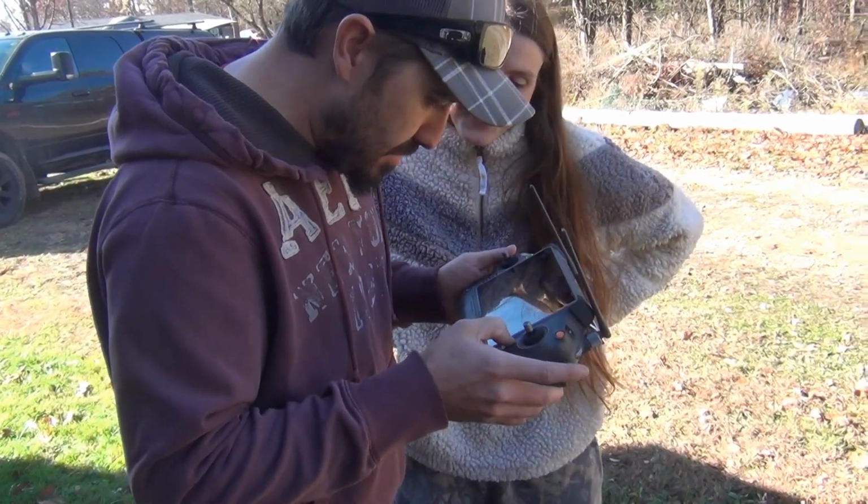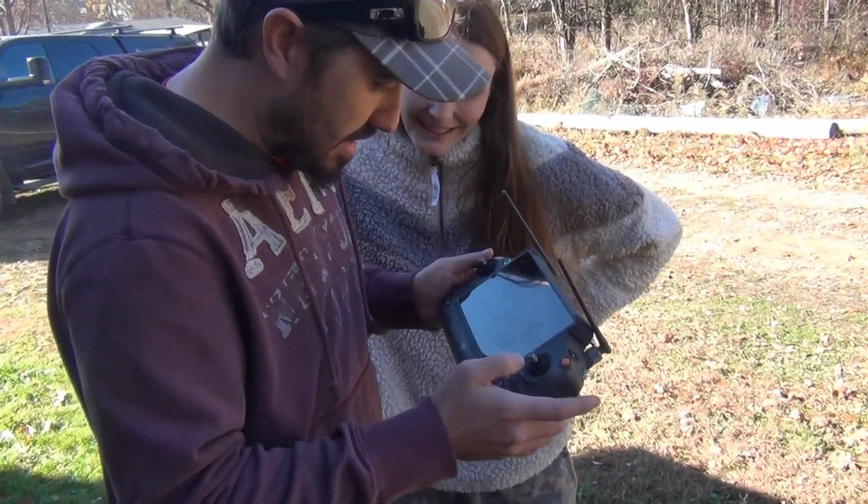You're welcome. Zoom in on that rack a little bit more. There he is. Look at that rack. You can see that drop tine right there.